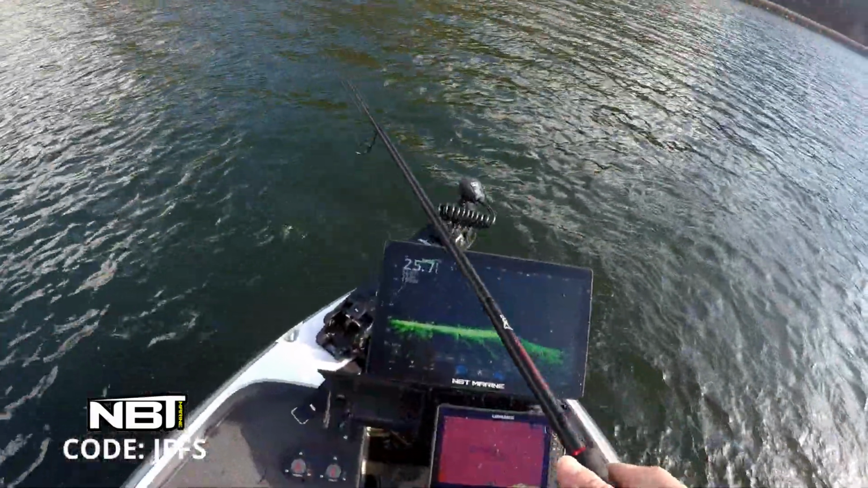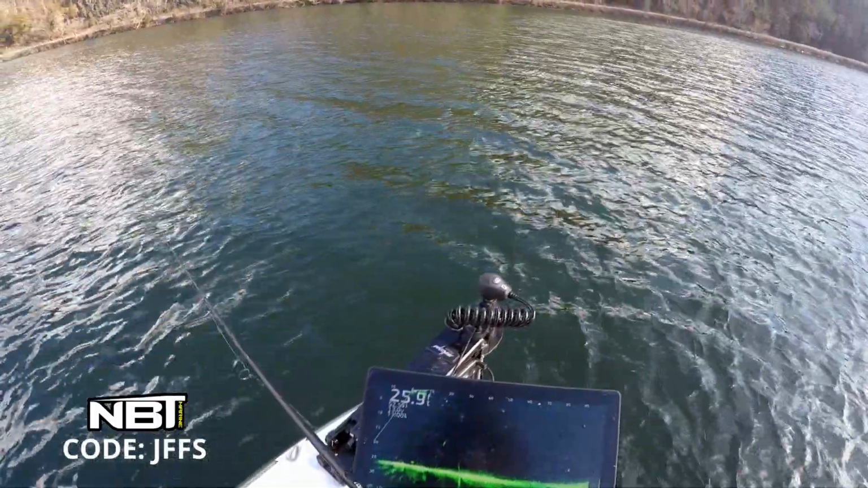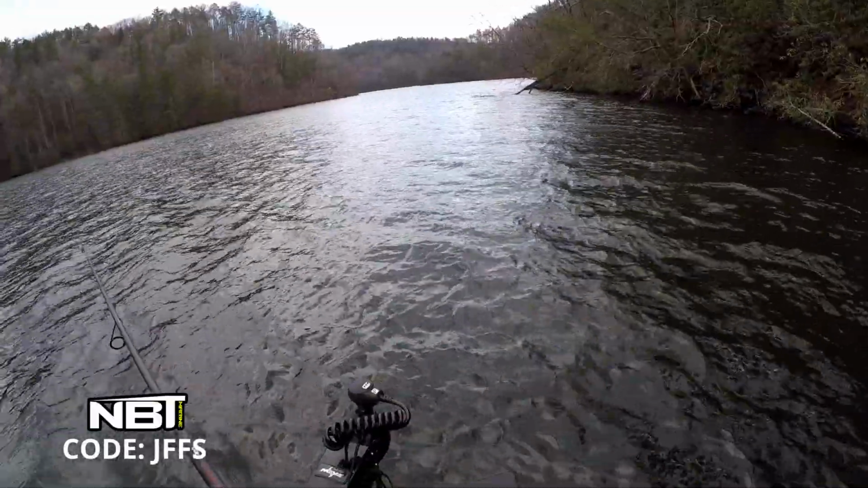So like, now they're right here under, there's some right here under the boat. We'll see if these guys will bite. Oop, that guy's caught.